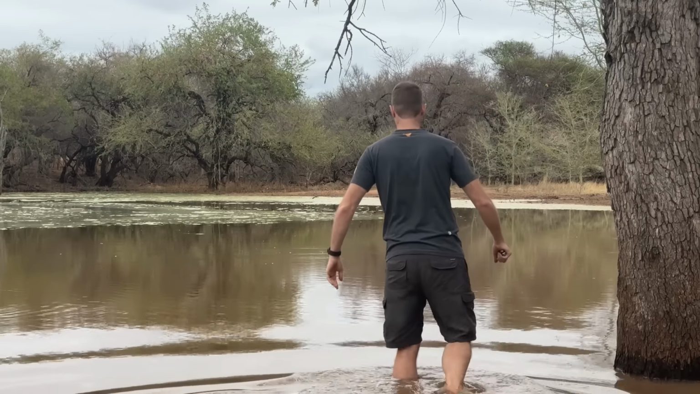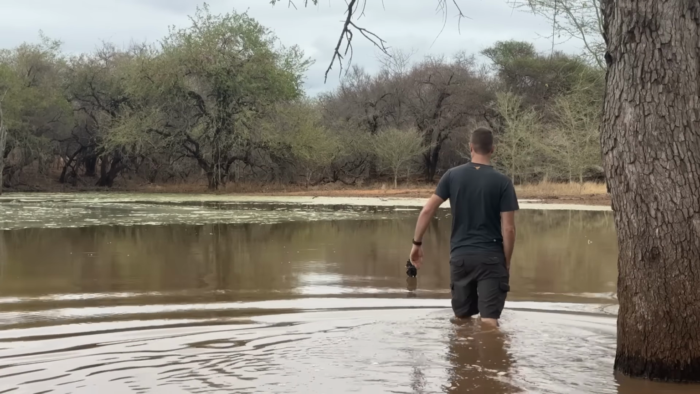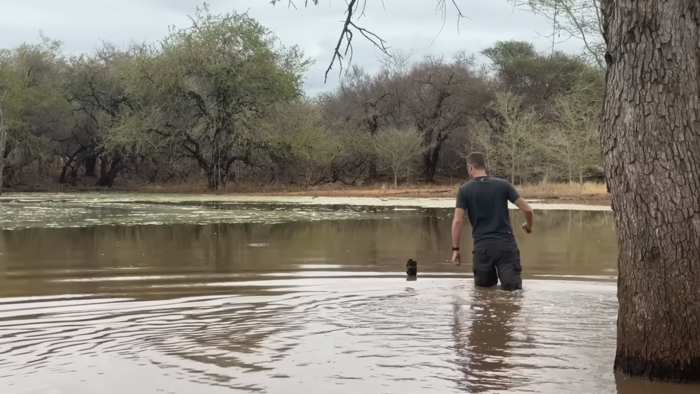I arrived back late the following day and waded in to see what the damage was, expecting the obvious. There's no way the trail camera would have survived being underwater.